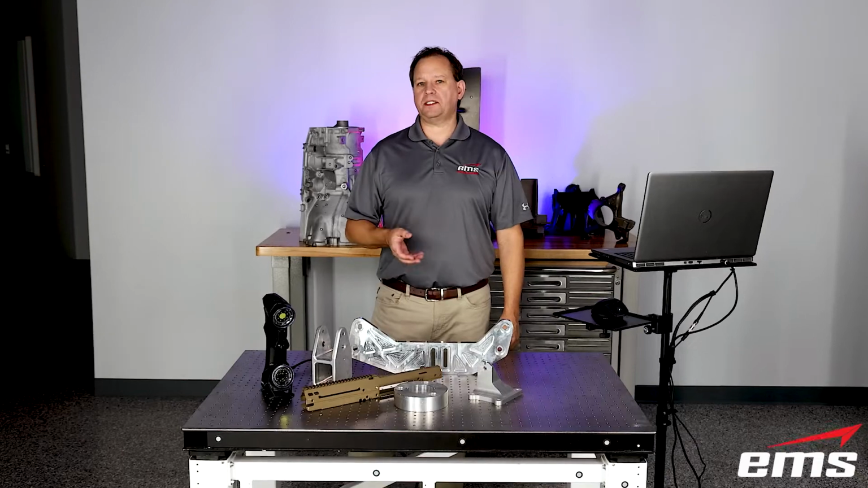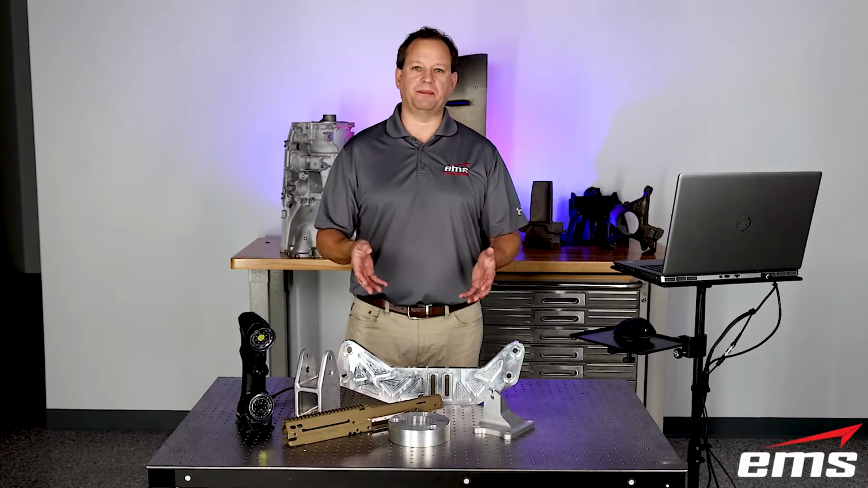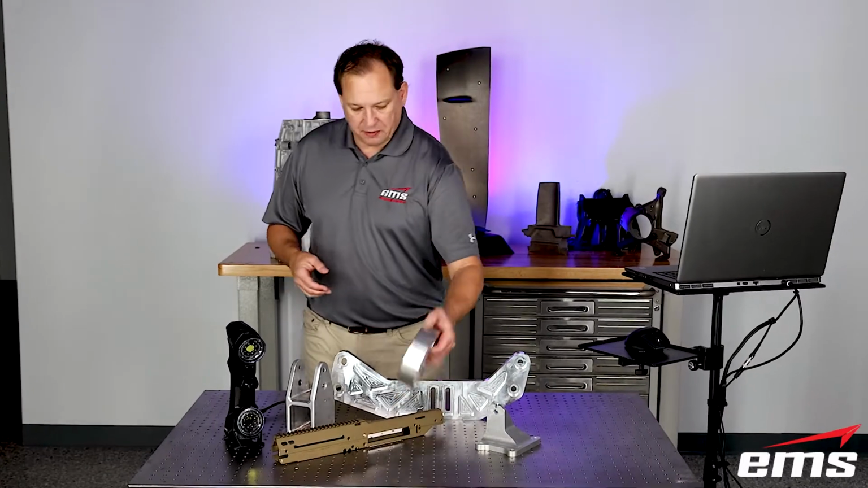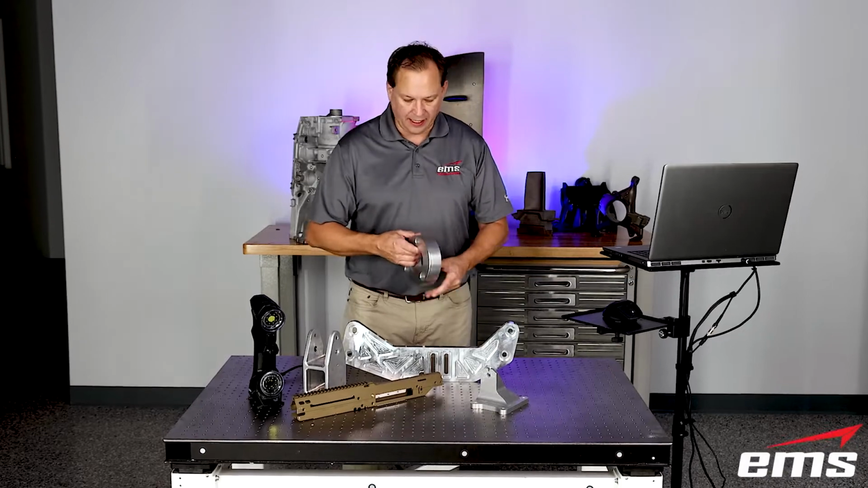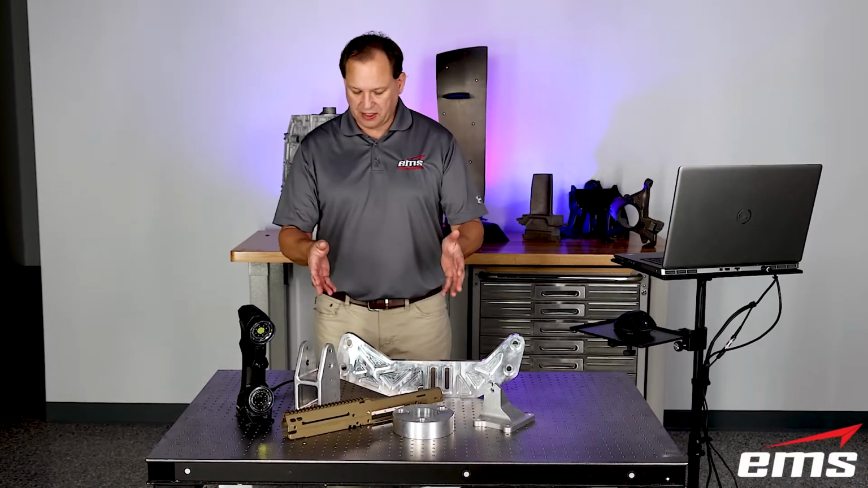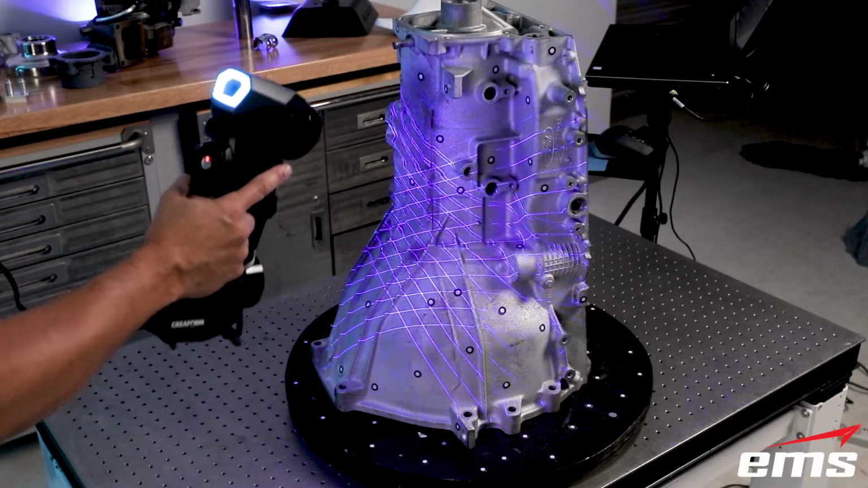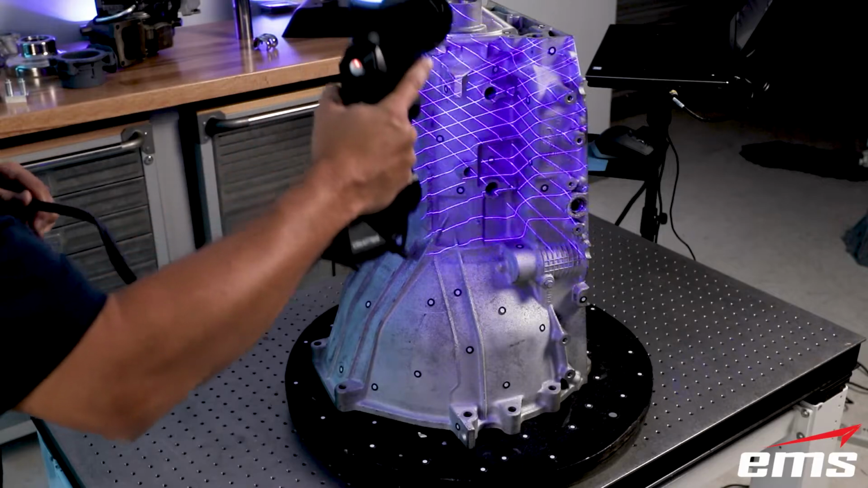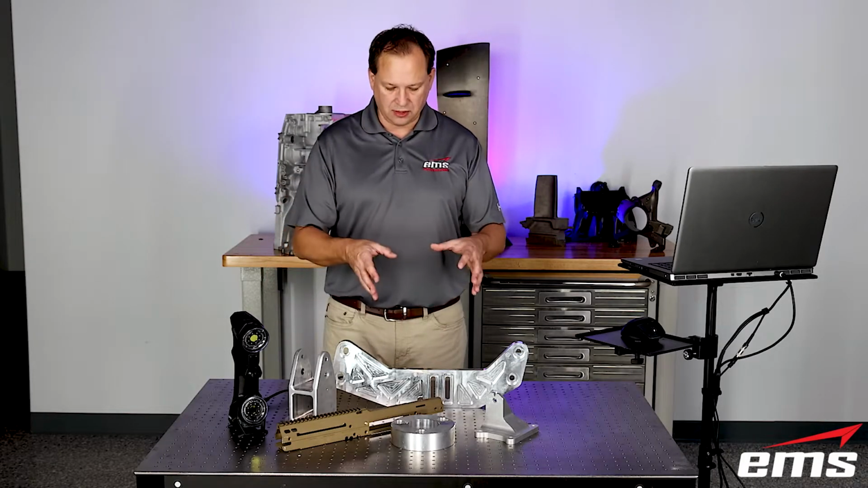Okay, to get started, let's talk about why we would want to use a 3D scanner to inspect some of these parts. Because honestly, some of these parts are very simple. Simple holes, planes, things like that. Isn't a 3D scanner overkill for something like this? 3D scanning typically is great for really complicated parts, things that have organic surfaces. So why would you want to use a 3D scanner to do some of this?